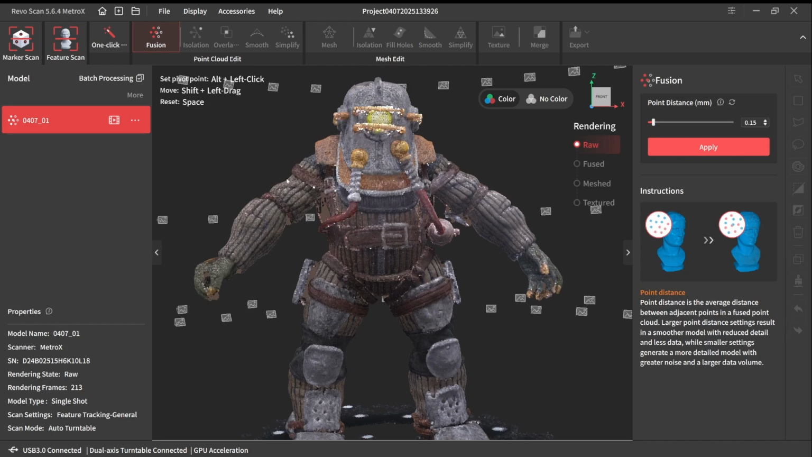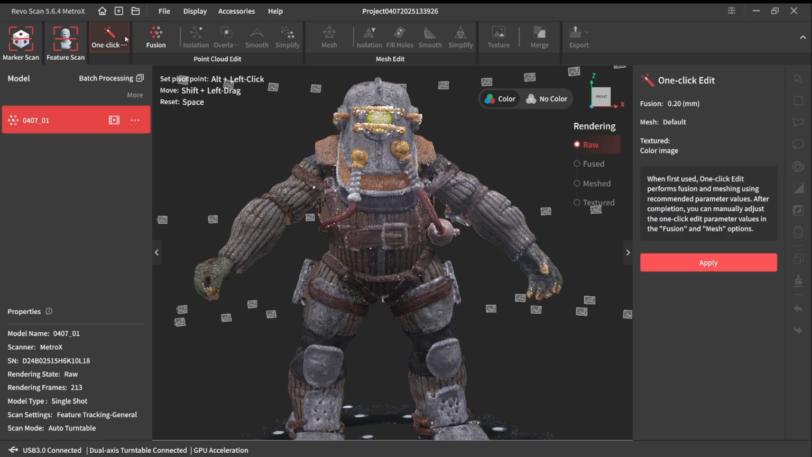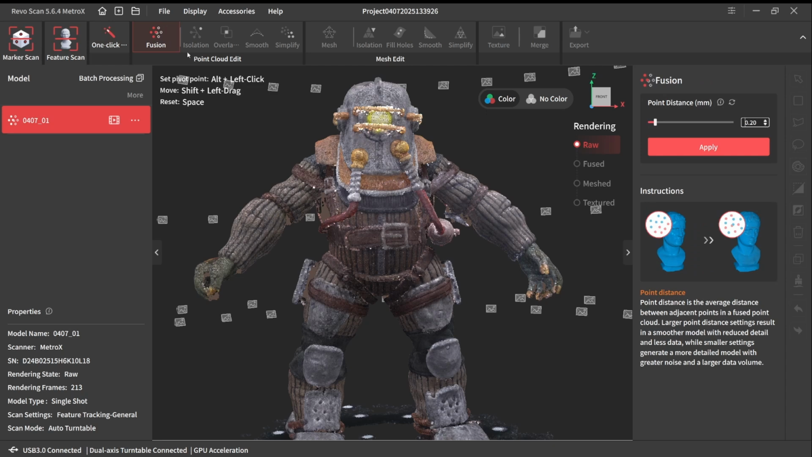All right. We've got our completed scan point cloud here. We're going to go pretty simple. Let's see. I want to do 0.24. Let's do 0.2. Let's go and do our fusion and process from here. This would probably be a good model for one click, which would take care of all the hard work for us. But let's do it manually. We can go through my process.